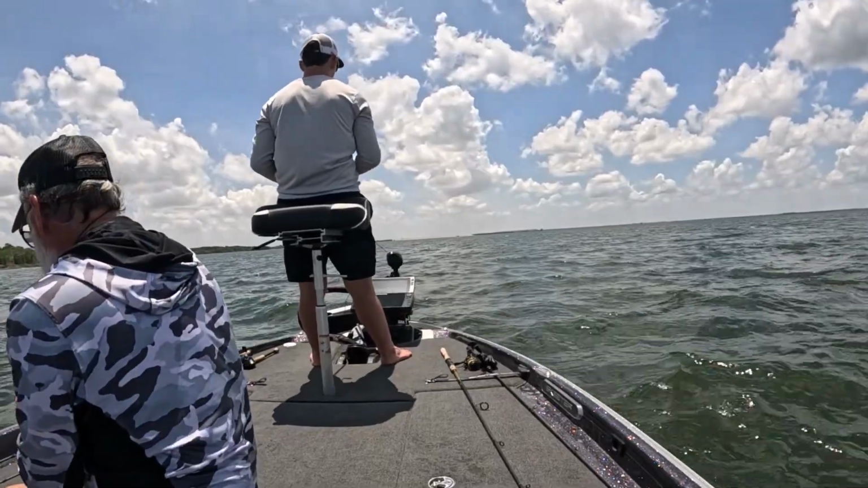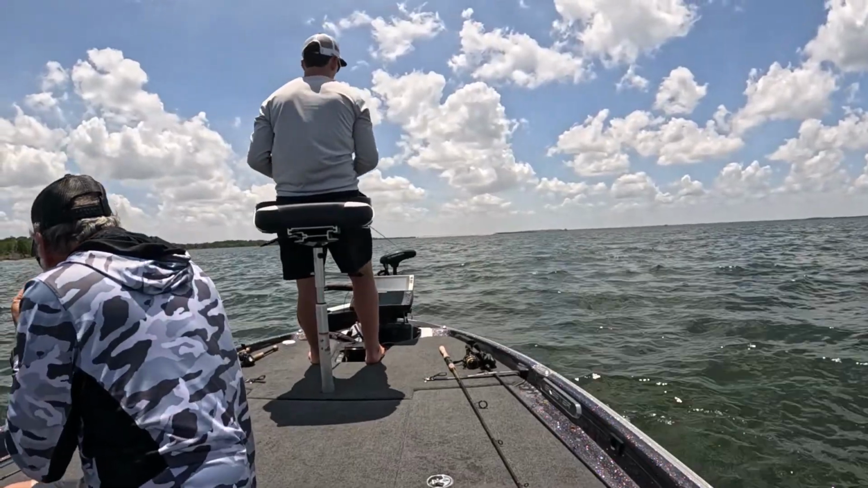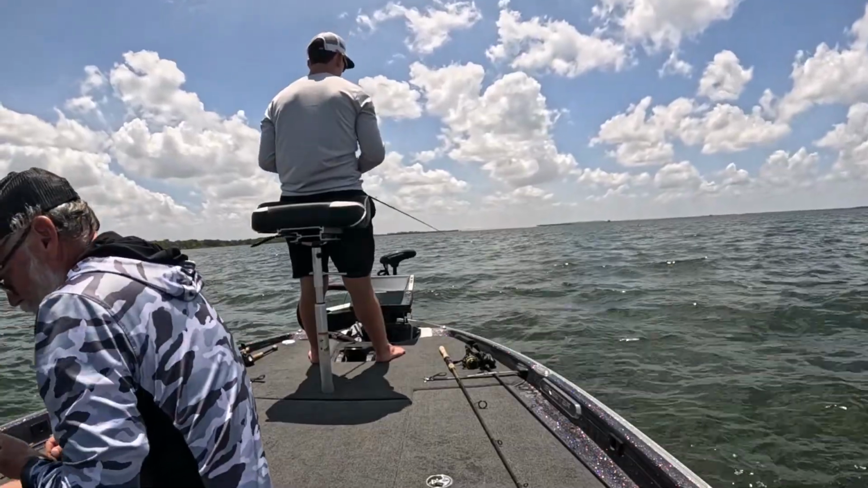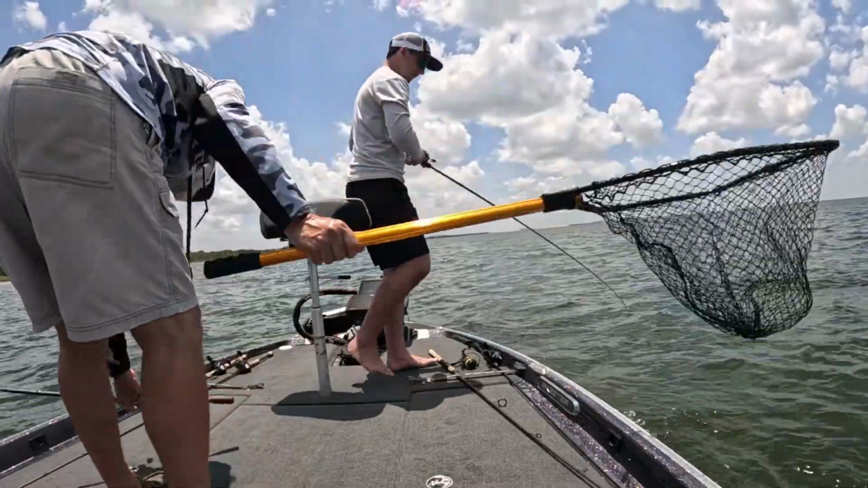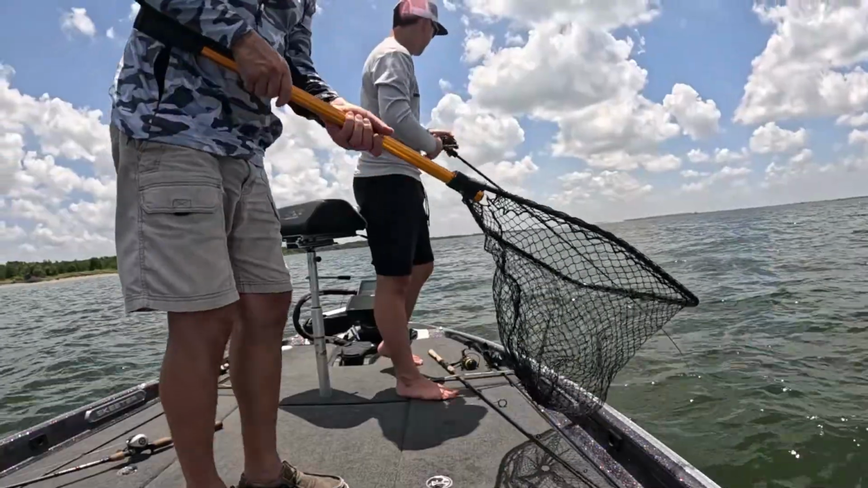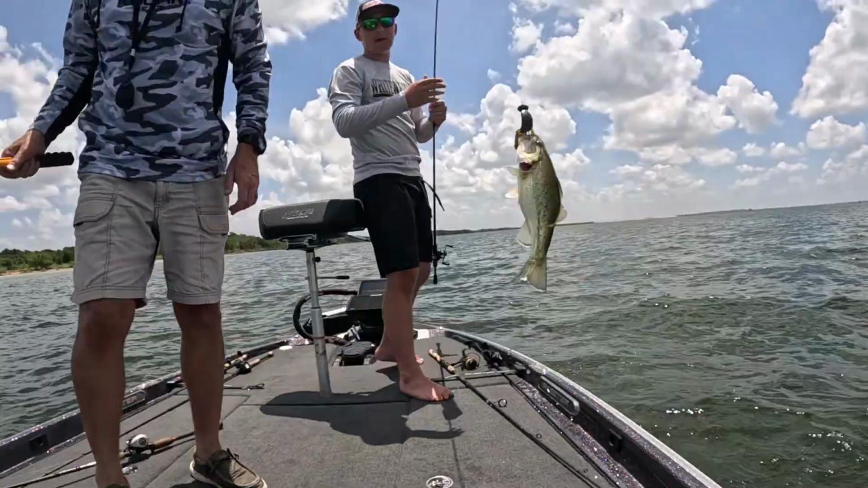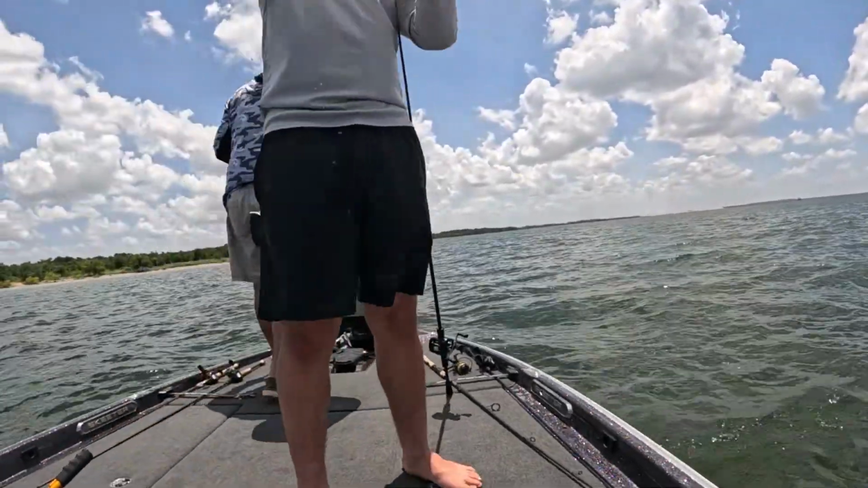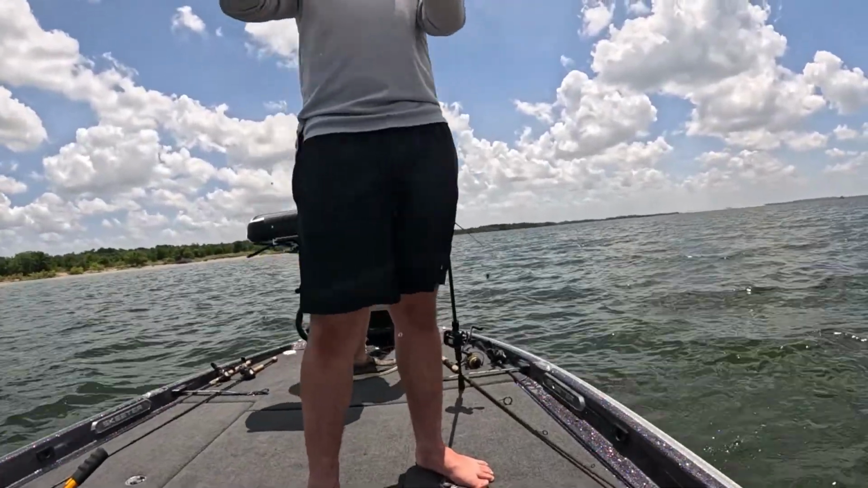Yeah. You got him? Which side you coming on? Right. Oh yeah. Smoked. Just flip it. Absolutely smoked. It looks fat. Little spotted. It's a fat small. Like he's small, but he's fat. Little spot.